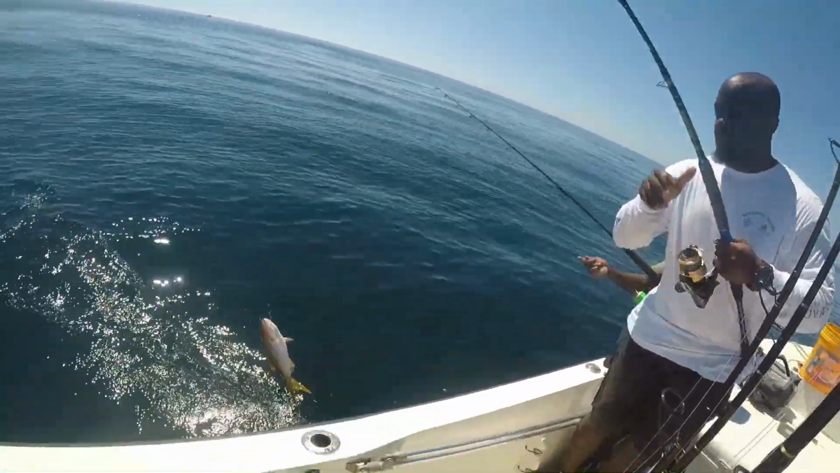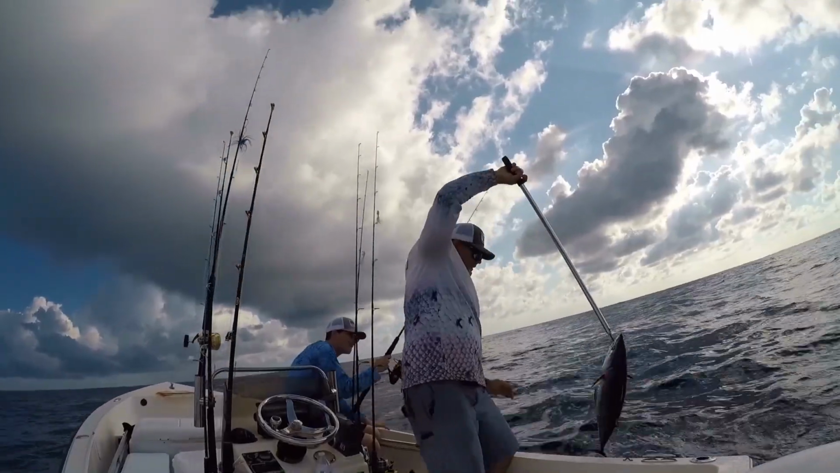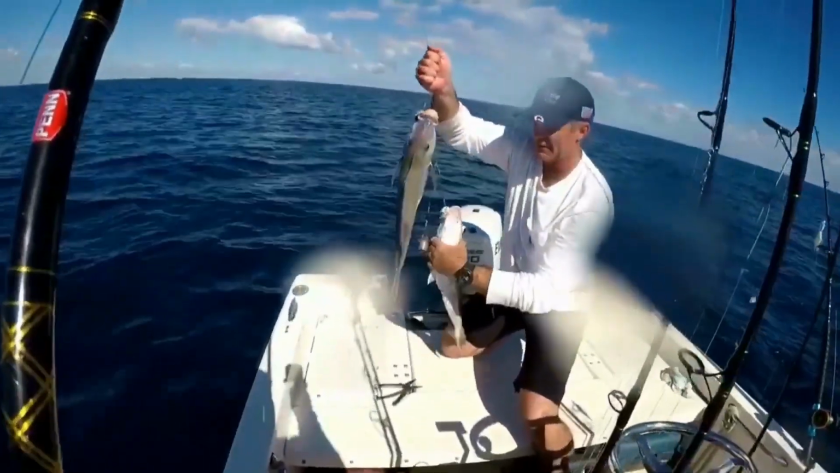First and foremost is you're going to need to know what you're fishing for. Are you fishing for snappers and groupers? Are you fishing for king mackerels and wahoo? Are you fishing for tuna? Are you fishing for tilefish? All these different species have different areas where they'll be found, which will be your fishing spots.